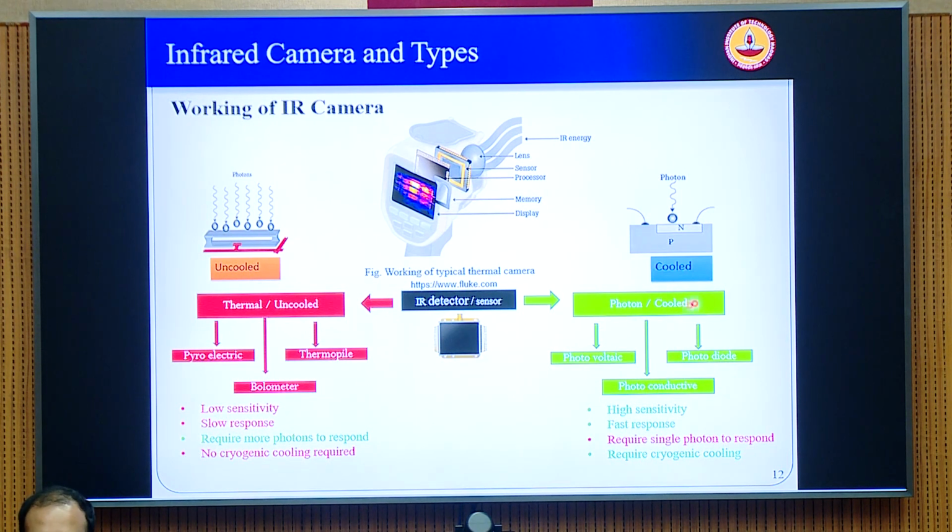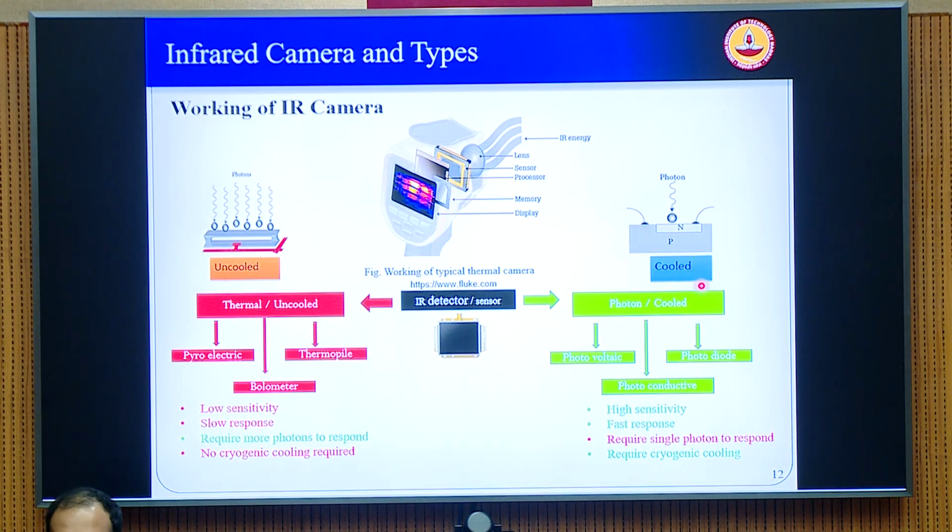Whereas if you go to cooled cameras, which are the ones I talked about in the mid-wave IR spectrum, for example, the X6981SE. The cooled cameras use semiconductor devices and the principles behind semiconductors. They have to be maintained precisely at a temperature so that the material acts like a semiconductor with the defined bandwidth which matches the mid-wave IR wavelength.